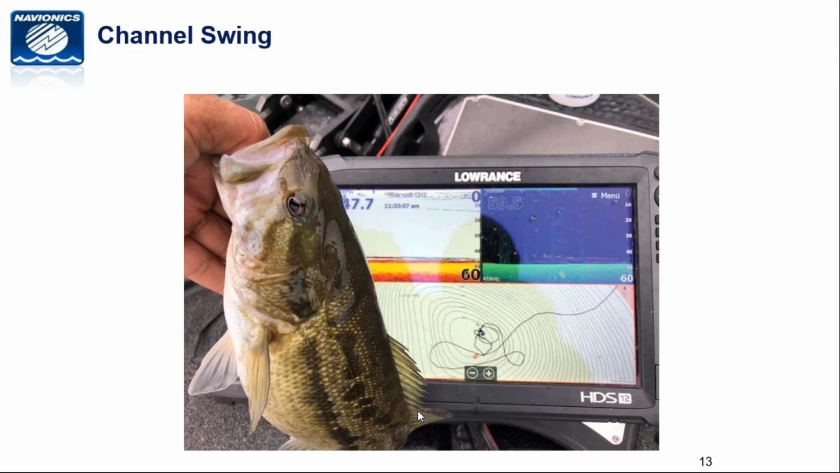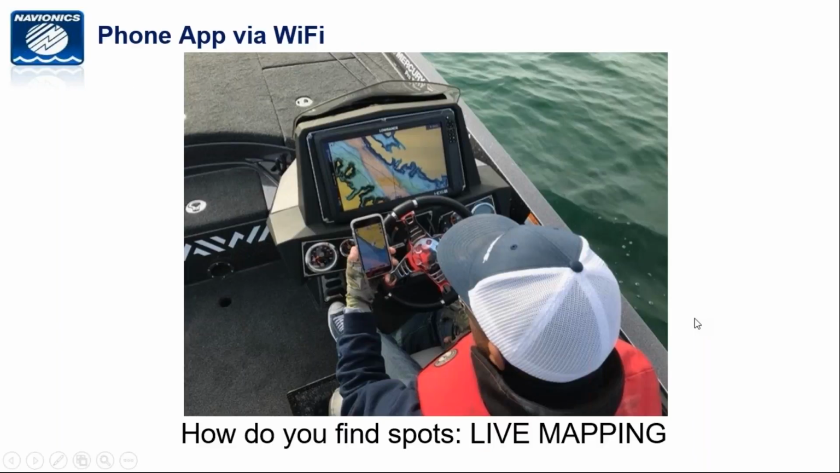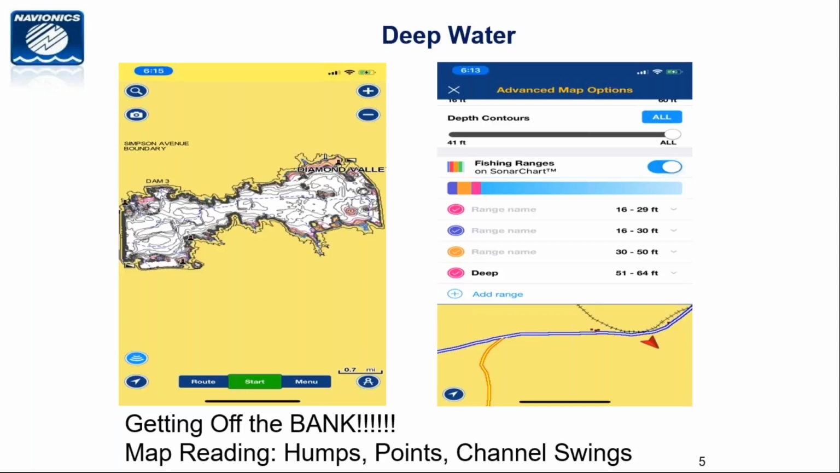Let's go back again and show you all a couple more photos. And again, I apologize. This is what it looks like using the phone app, how I found that spot. Let me go back to the fishing ranges. So this is fishing ranges that you find on the Navionics app that allows you to use different coloring. You guys should see that now, right? So I can make anything 51 to 64 feet this color. So when I go to a lake, it'll show up the things that are off the bank.